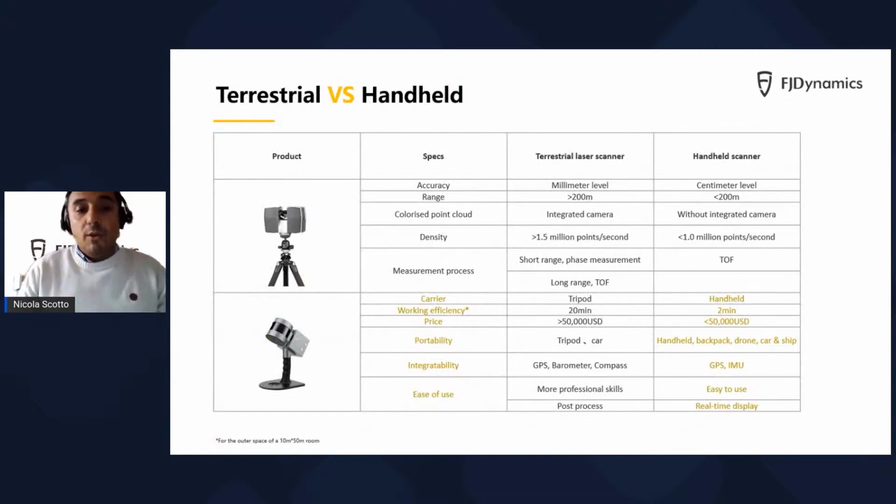In the LiDAR industry, there is a domain named terrestrial laser scanner. Within this domain, we have two product segments. The first is the static laser scanner, known as TLS, terrestrial laser scanner. And the second product segment is the handheld laser scanner.